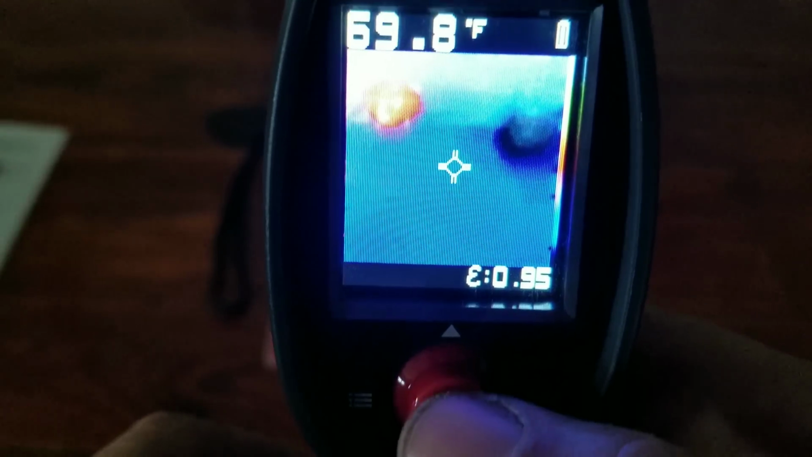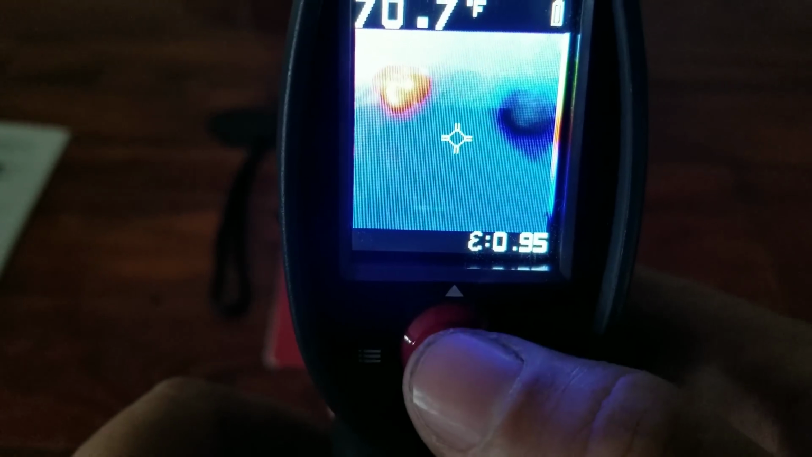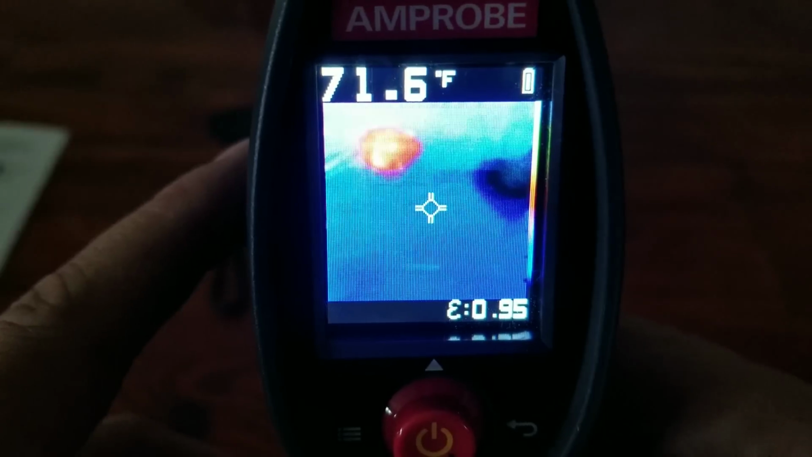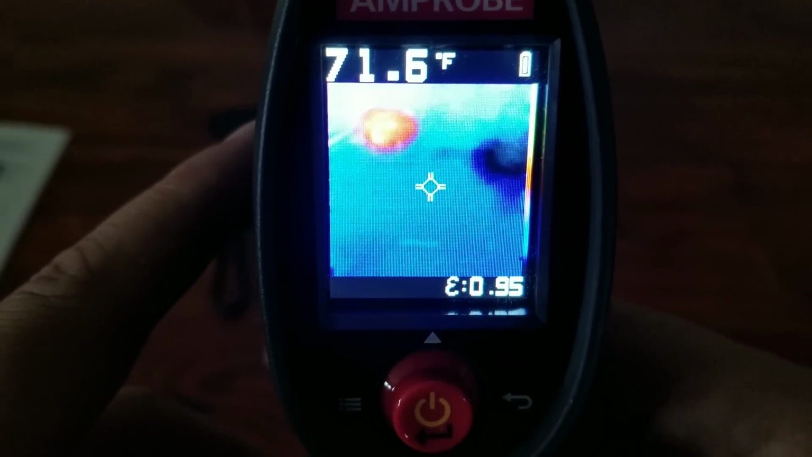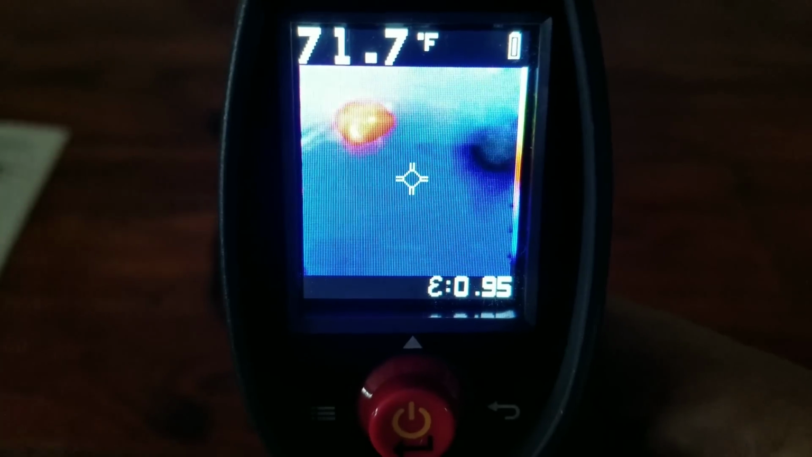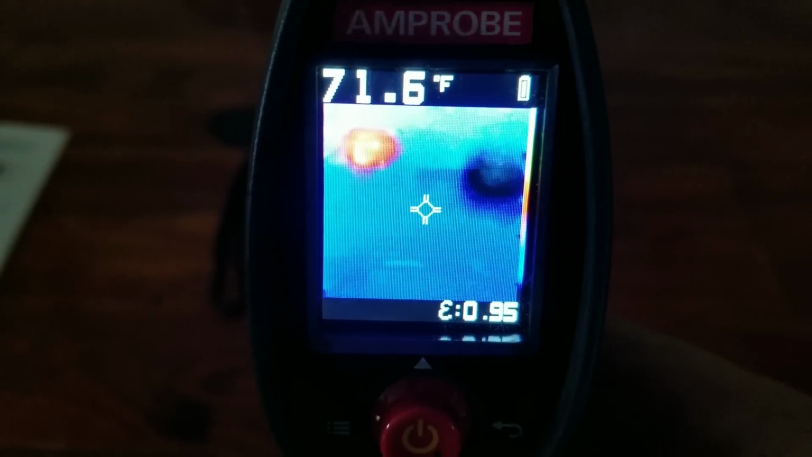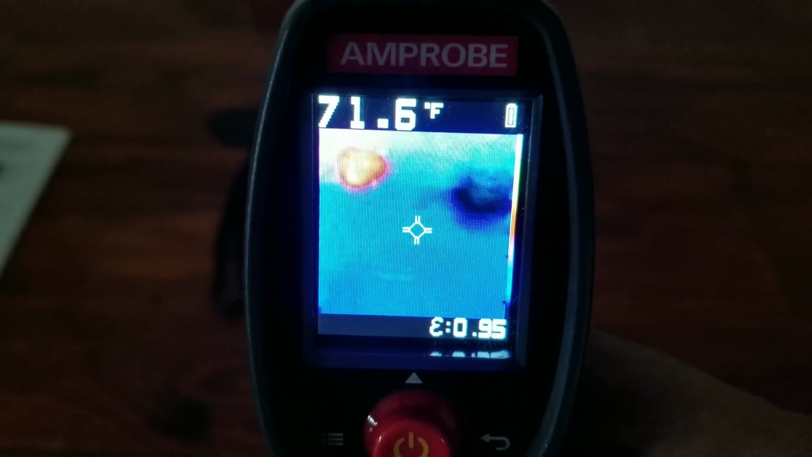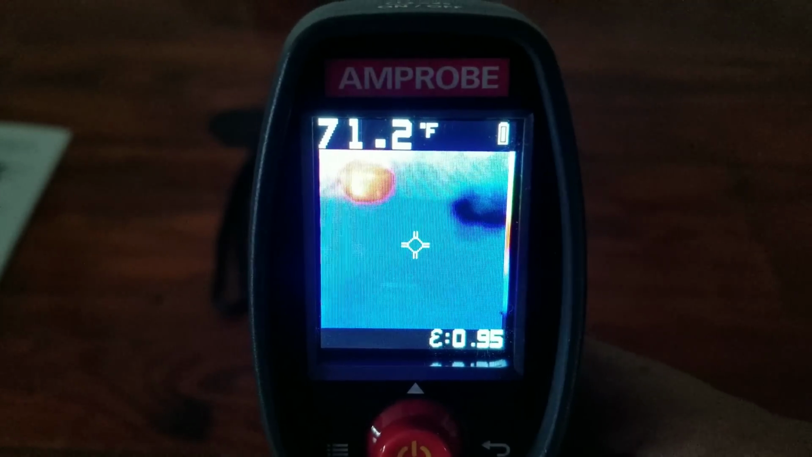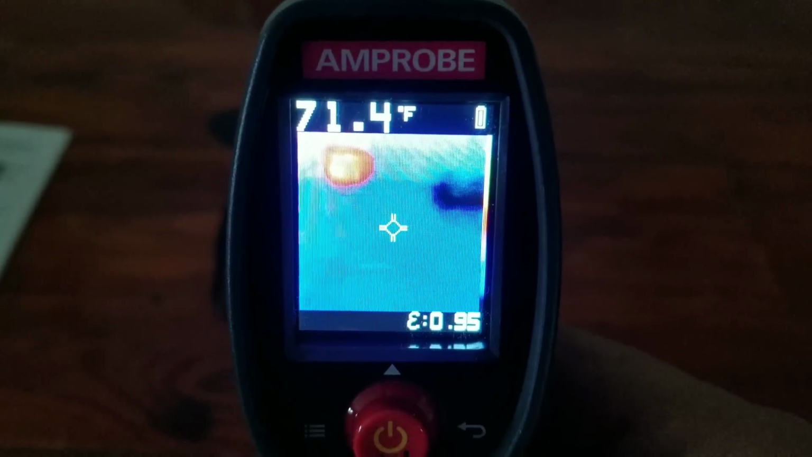And first, what we're going to go over is the up and down feature. Essentially, like I said before, this thing has 2 cameras. It has a standard camera and it has a thermal imager. So each time you hit either the up or down button, it's going to give you either more thermal image and less standard camera image, depending on how many times you push the button. It does it in increments of 25%.